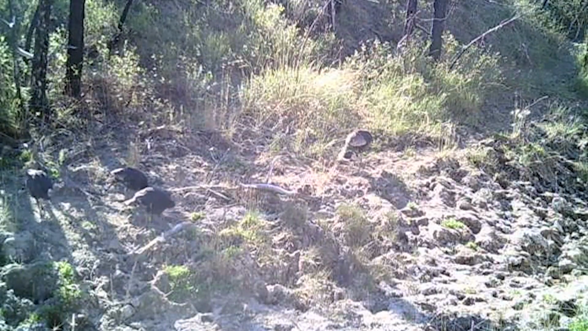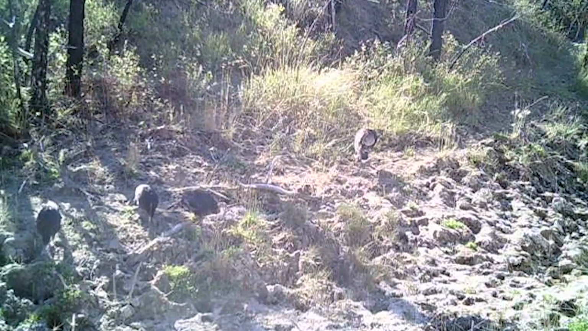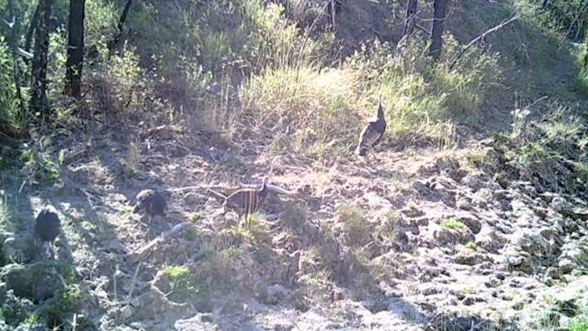Here's a hen scratching her head. There's 4 poults, 3. I think a 4th one comes in. Just pecking around, grasshoppers, grass.